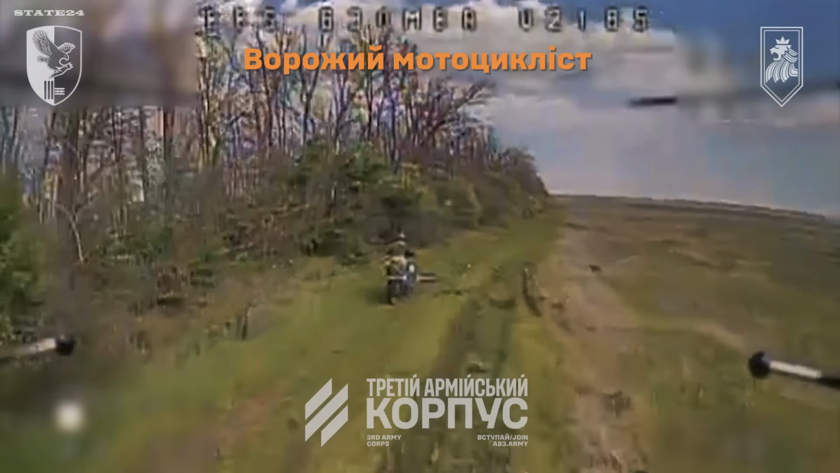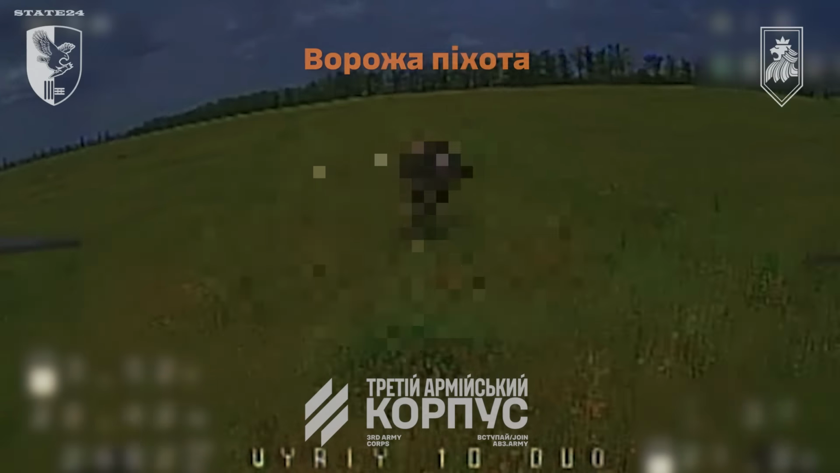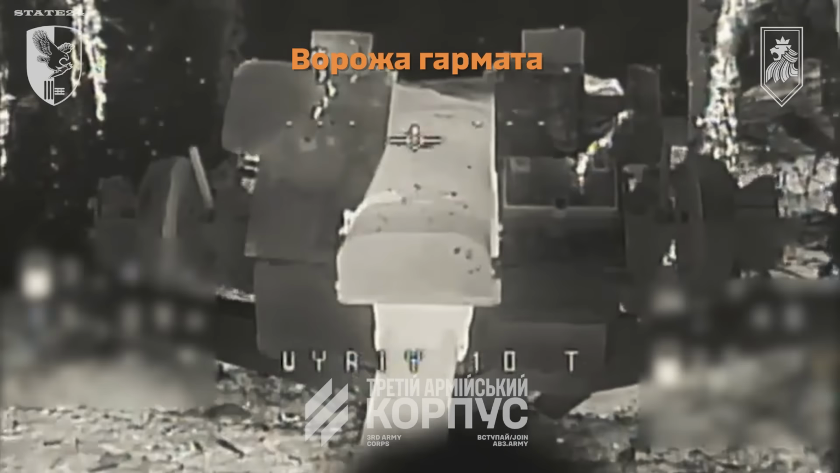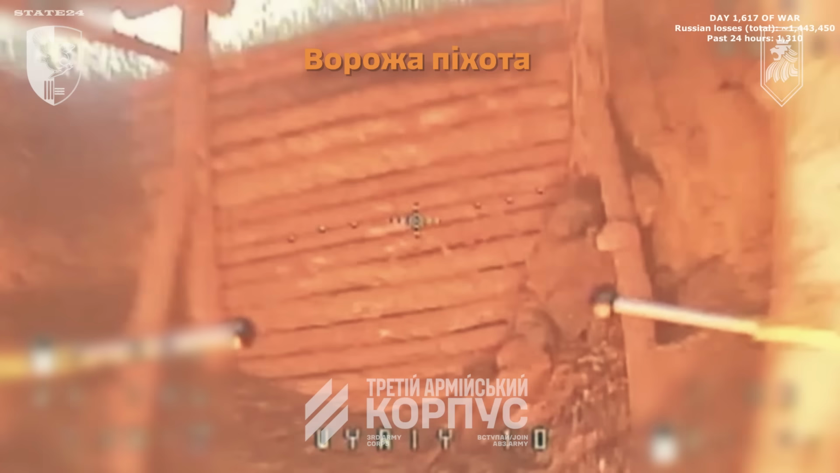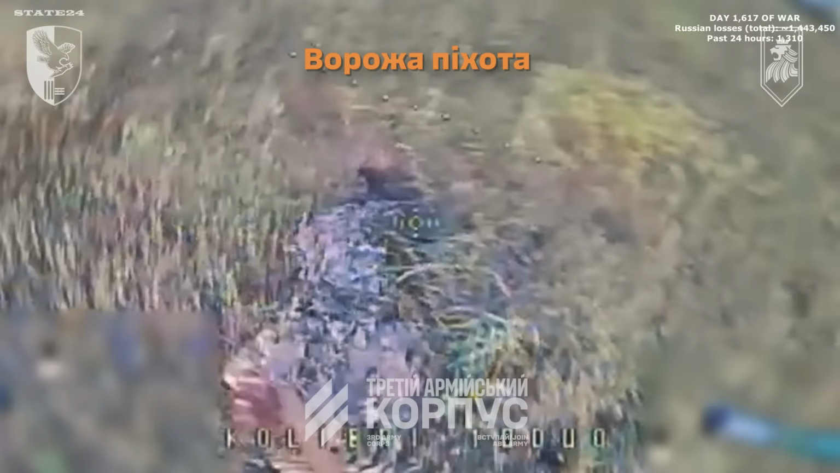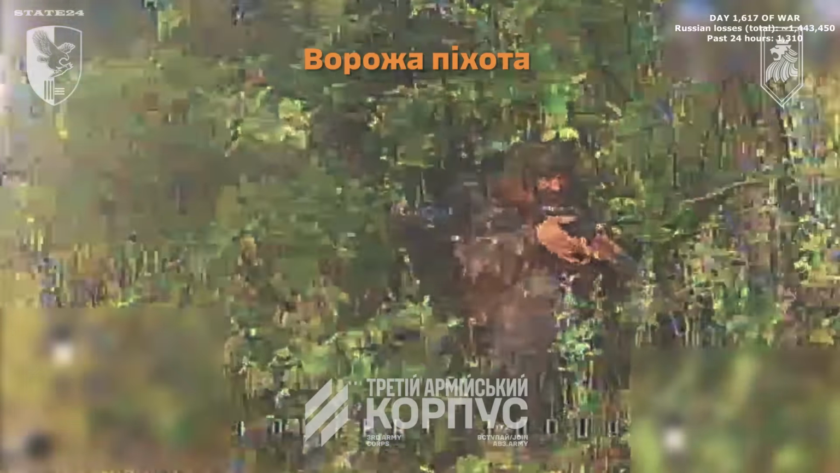A motorcyclist pushed off course by a drone closing in, just the opening seconds of what follows. From there, Ukraine's 3rd Corps, 63rd Brigade works through the rest of the sector. Soldiers who abandoned their bikes and disappeared into cover found there too. Trucks carrying supplies intercepted before reaching their destination. Artillery pieces positioned to fire on Ukrainian lines, located and struck before they get the chance. One operation, every category of target, personnel, vehicles, guns, each one reached before it accomplishes what it came here to do.